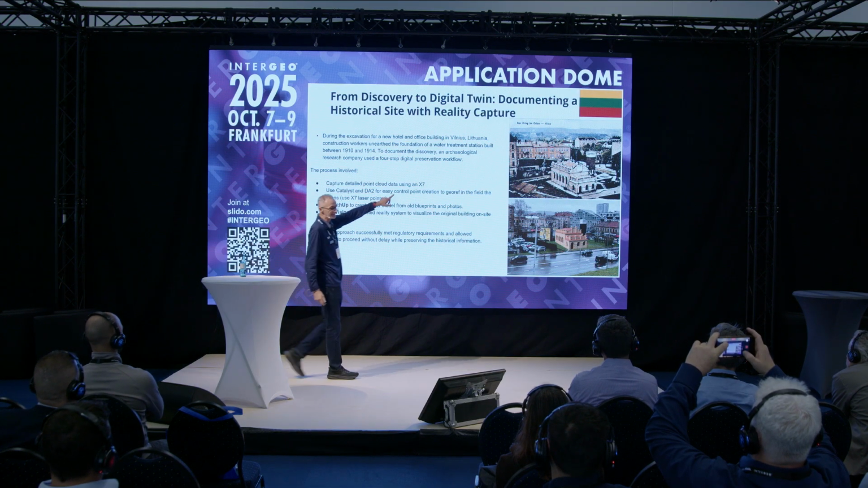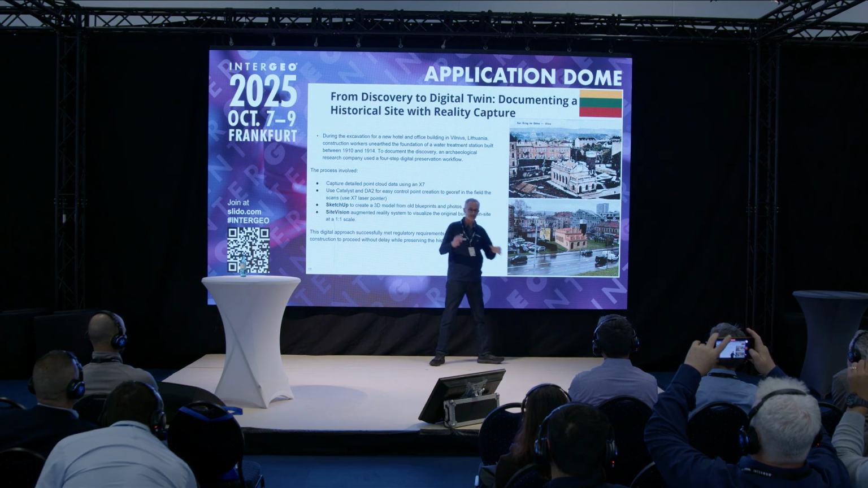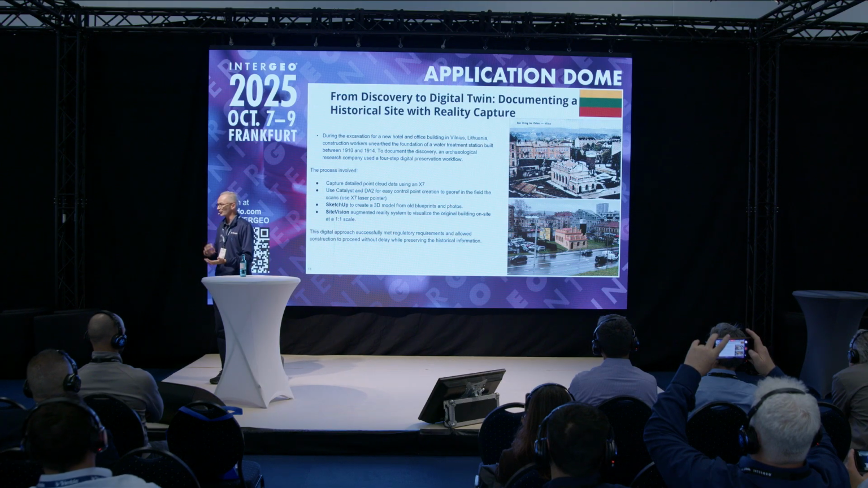That's a postcard from 1910, and that's today with the augmented reality model on site. So it was very good for preservation and all those things for them.